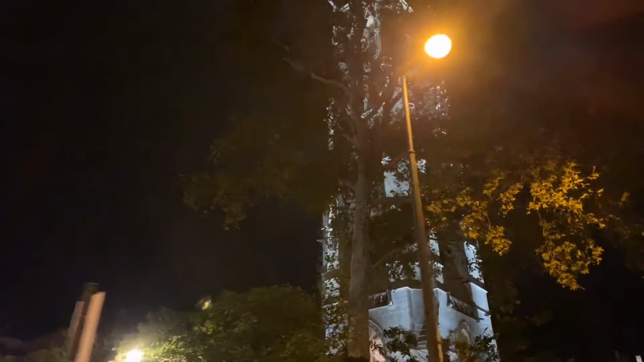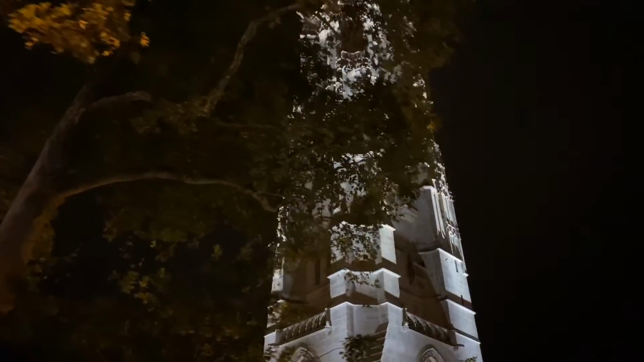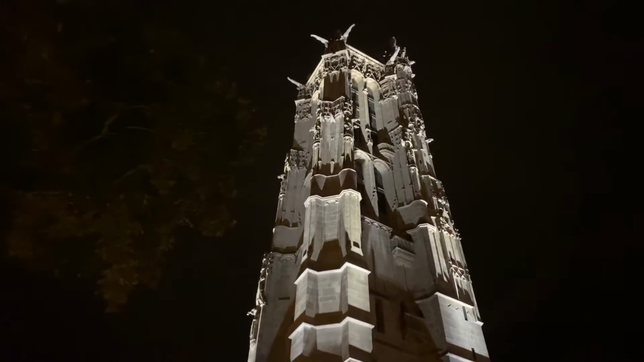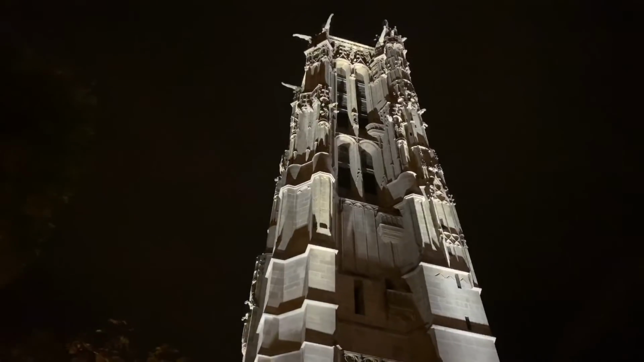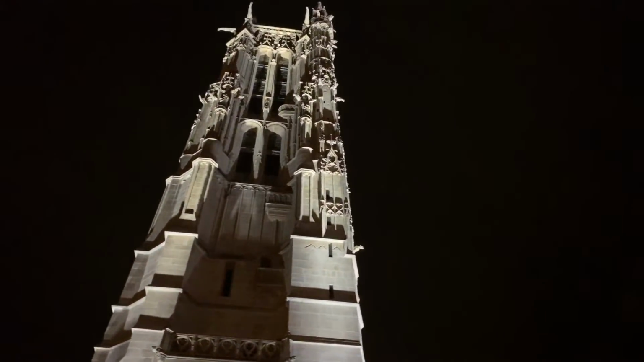Very fitting. So we're on the Rue de Rivoli now. Great gargoyles all up at the top there shooting out. Okay. On to the Louvre.